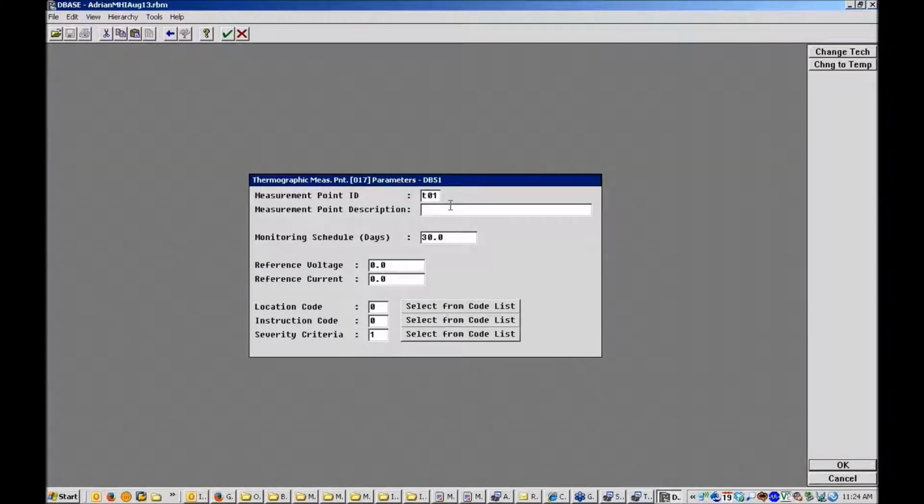Alright, so I define my thermography point, so I might call this point T01 and call it infrared point 1. And Adrian, while you're typing that, if I didn't already have vibration points on this machine, if I was starting a new database, for example, and say I was using the wizard, then I could just turn on the infrared thermography right at the start, and then that would put the points on for me automatically. Correct, so that from the beginning the database would be enabled for thermography, yes. No worries, thank you.